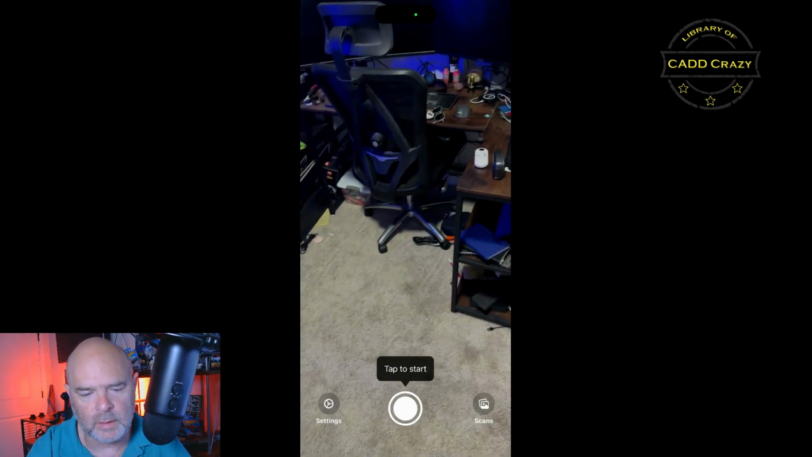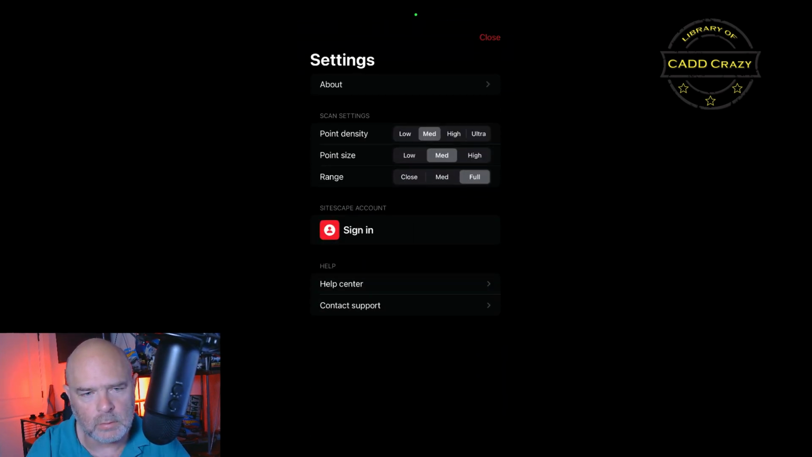Okay, so once you have the app open, you can go into settings and you can choose your settings. So point density, you got low, medium, high, and ultra. We're going to choose high in this case. Point size, low, medium, high. We're going to keep it as medium. And range, we're going to say full. I don't have an account right now, so we're not going to worry about that. And then you got help center and contact support.